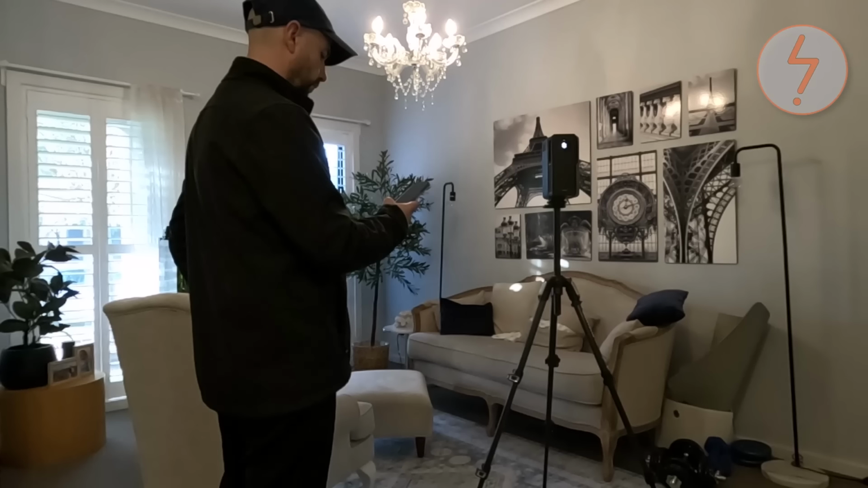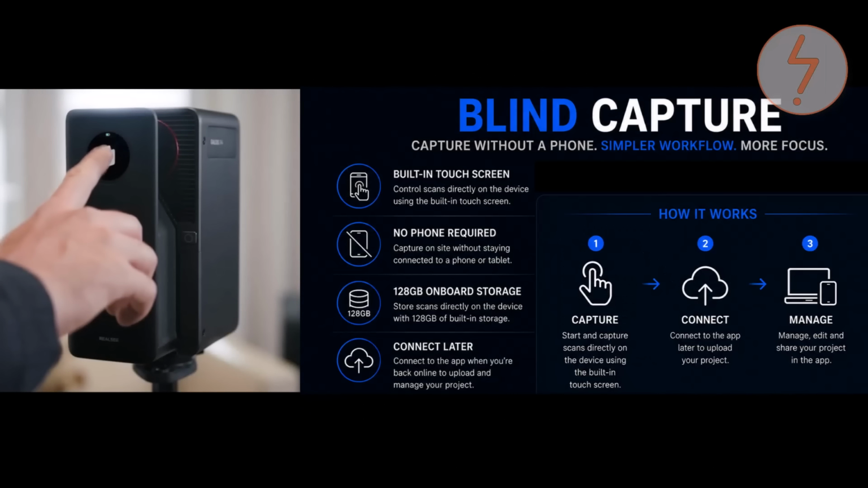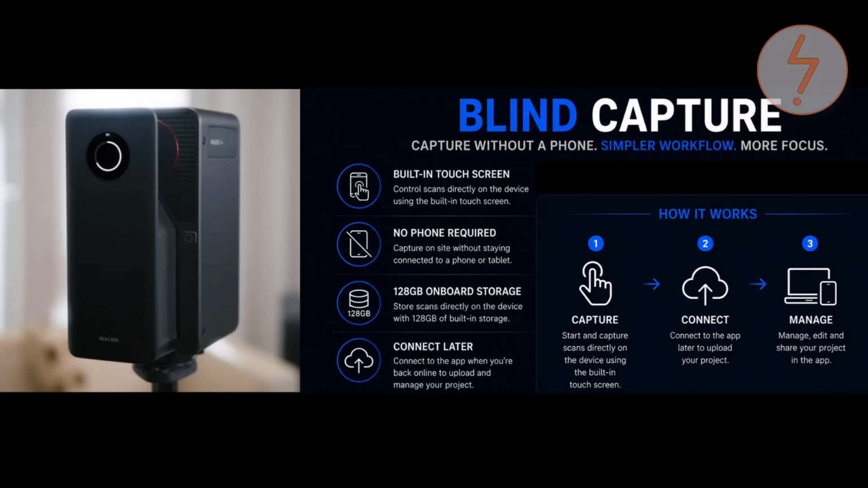As each scan position is captured, the data is automatically aligned and combined to build a digital representation of the property. This allows the floor plan and spatial layout to develop progressively throughout the capture process, providing immediate feedback on coverage and scan quality. As additional scan positions are added, the model becomes more complete. The Galois P4 also supports blind capture. Using the integrated touchscreen, I can perform scans directly from the device without carrying a phone or tablet throughout the capture process.